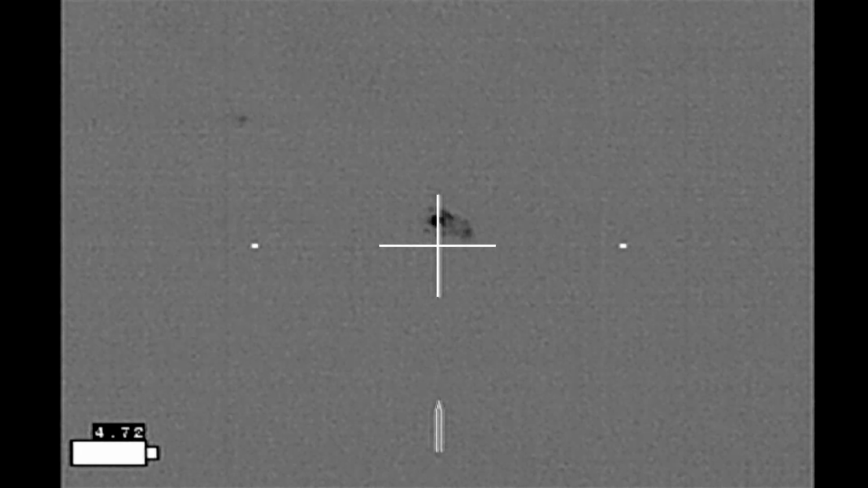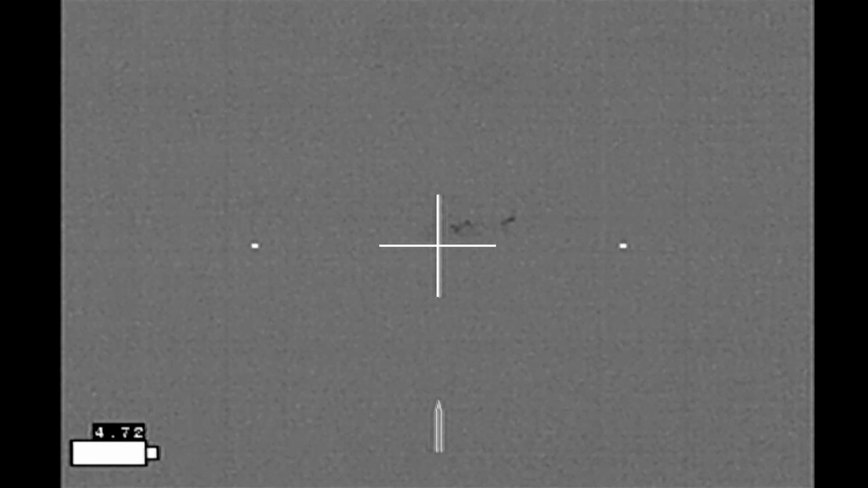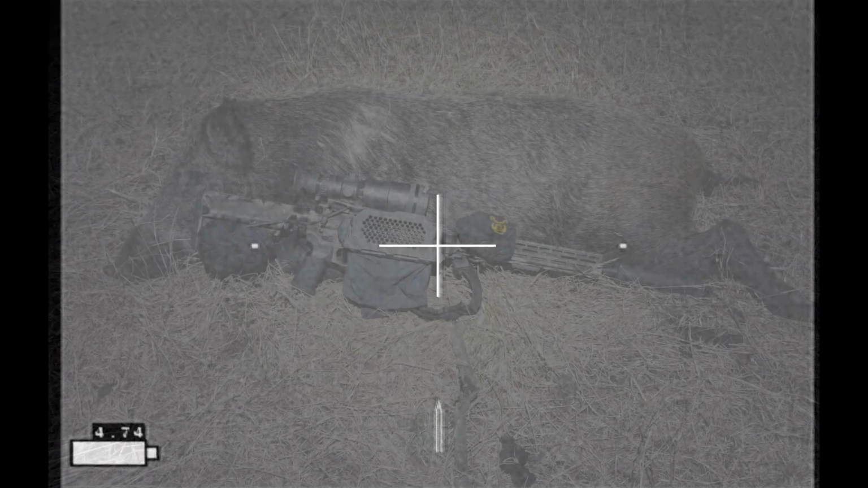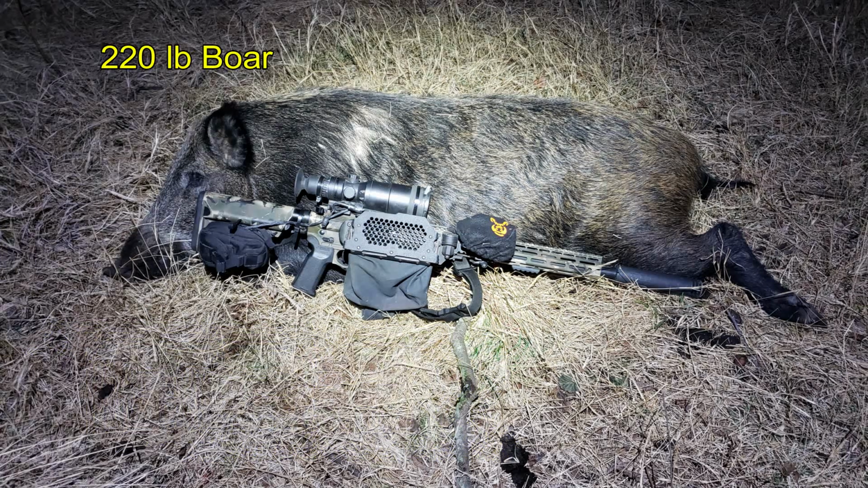That one connects, and he stops. I drop him right there. Brass Catcher by Tactical Brass Recovery. The spoor came in at 220 pounds.